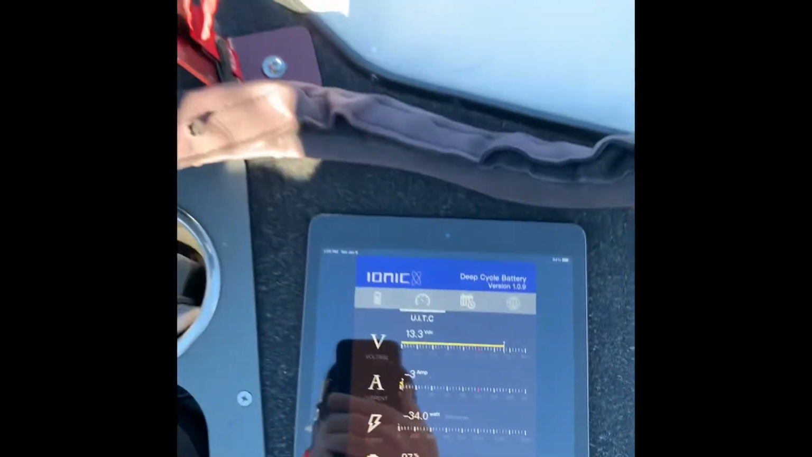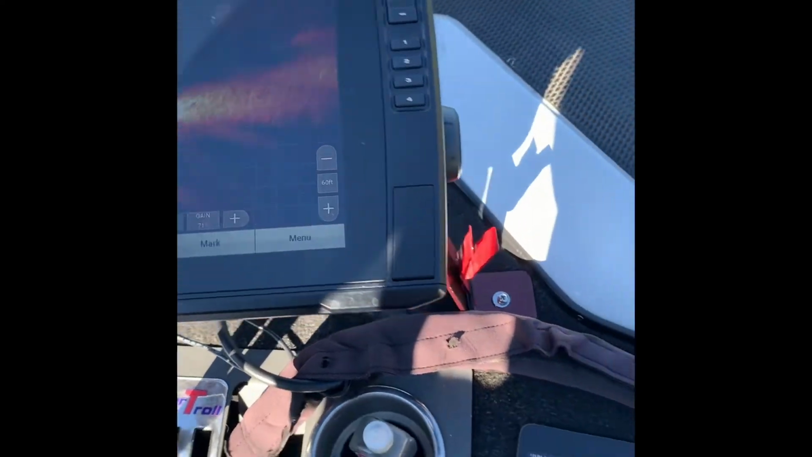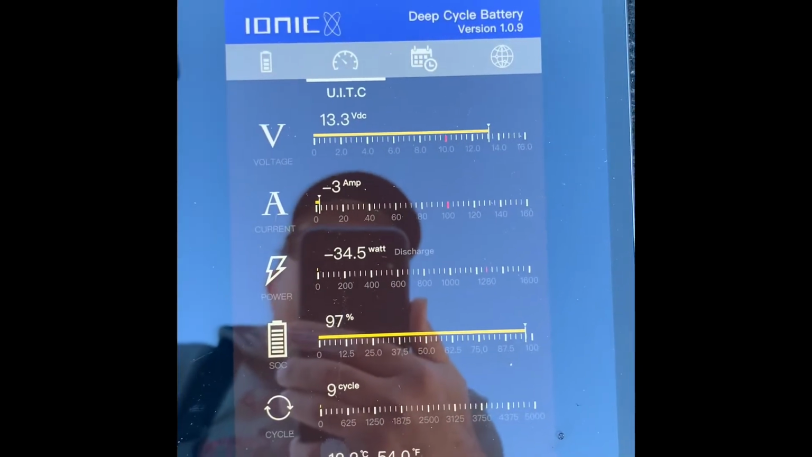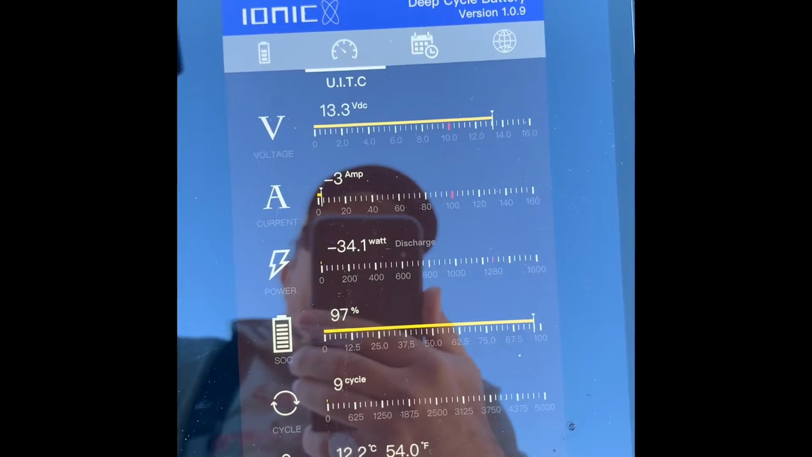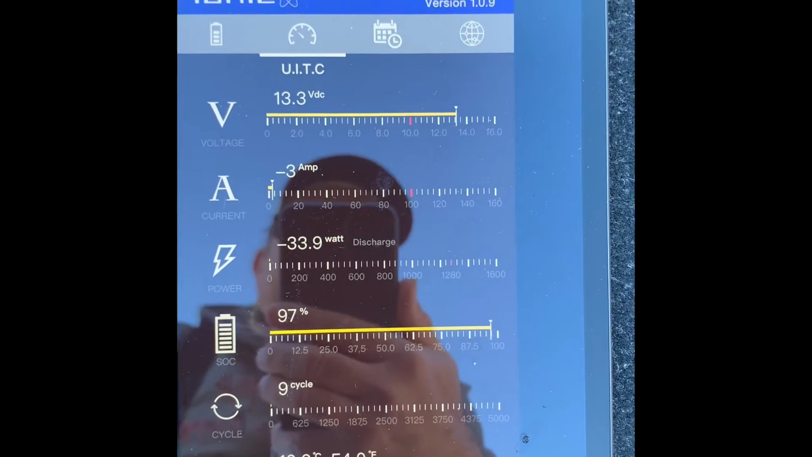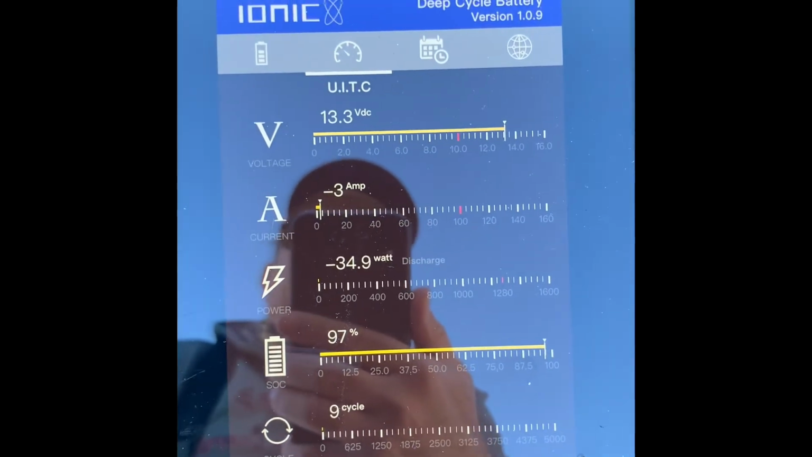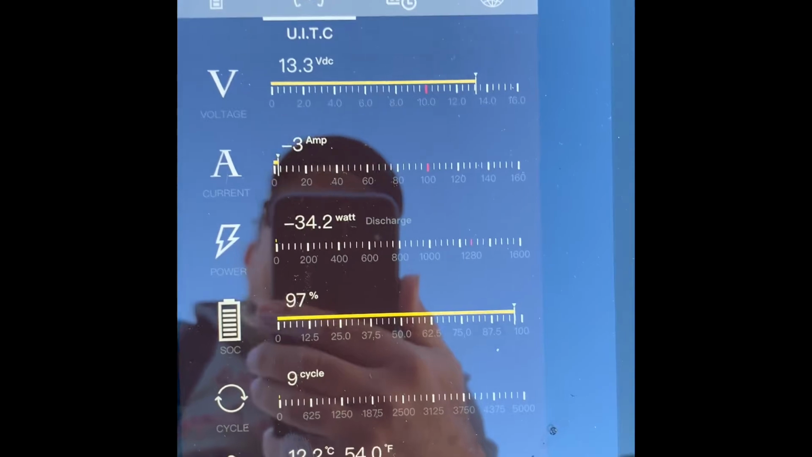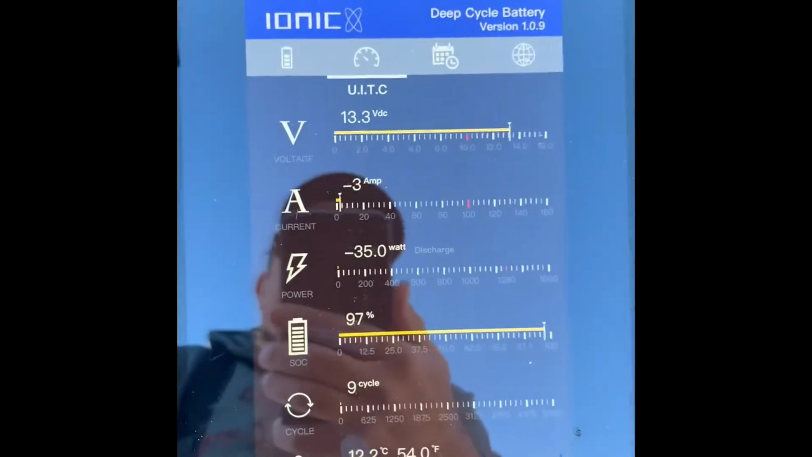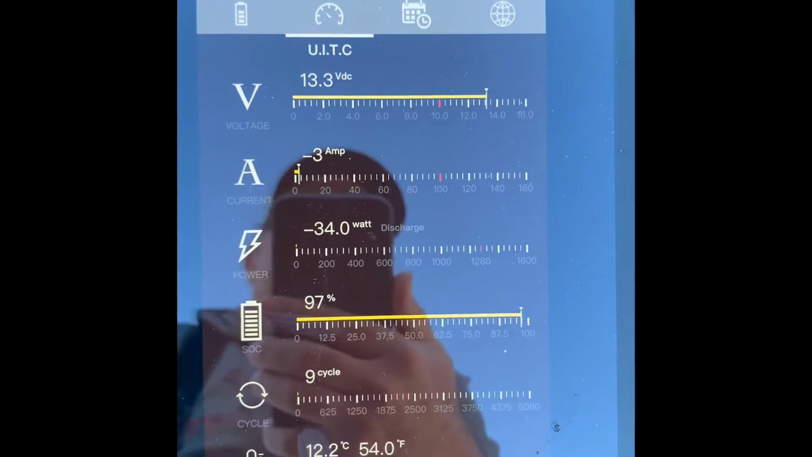You can see now I just flicked over to the Livescope. And 3 amps, 33.5, 34 watts. Not much difference. So it's kind of surprising. I thought there'd be a little bit more draw, as everybody mentioned, as far as these being a power hog, but again, not seeing any difference. A little bit more on the watts, but not much.